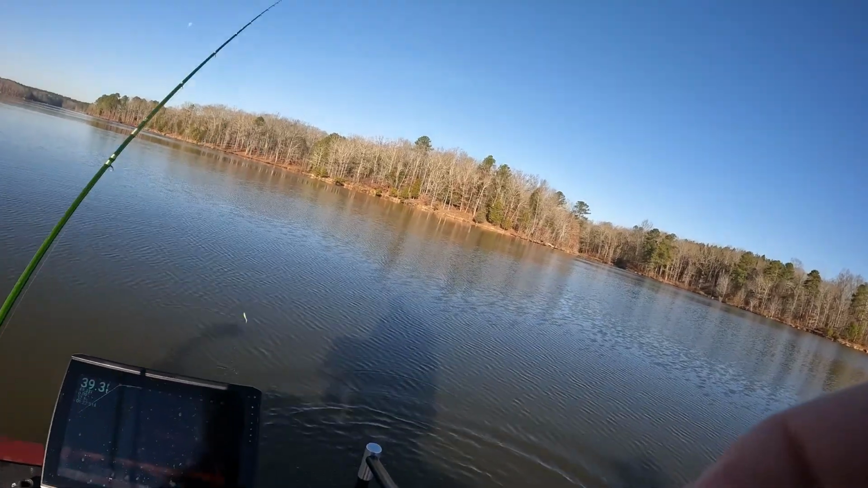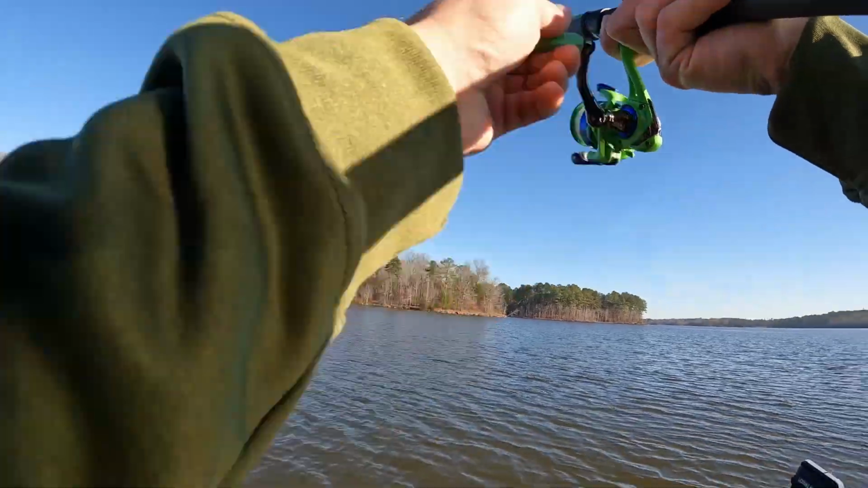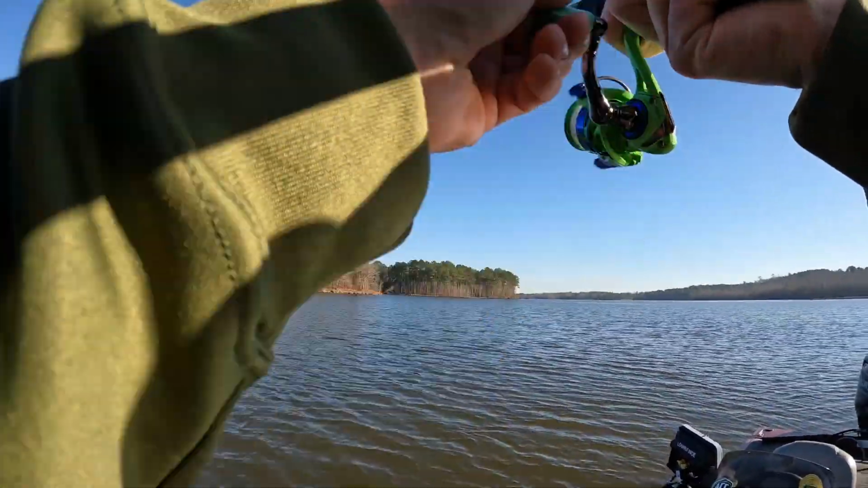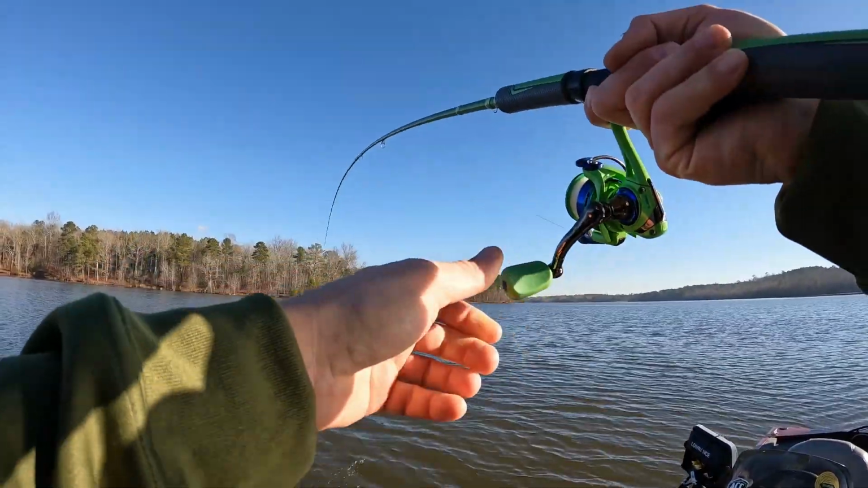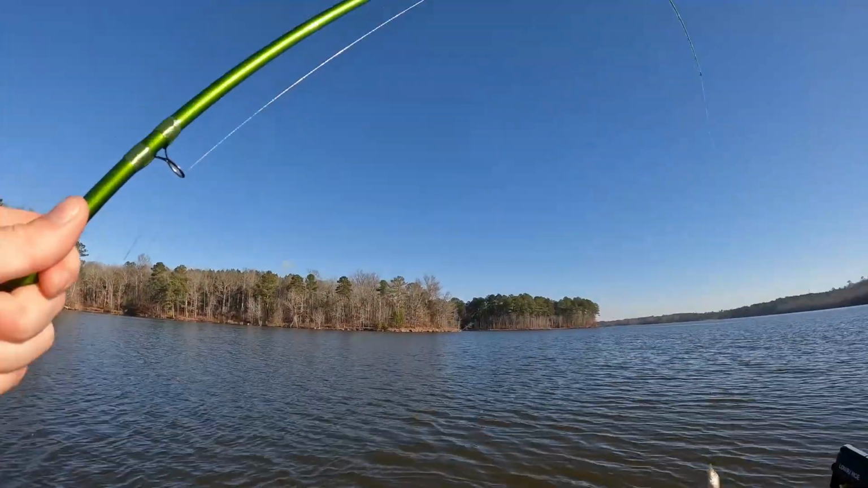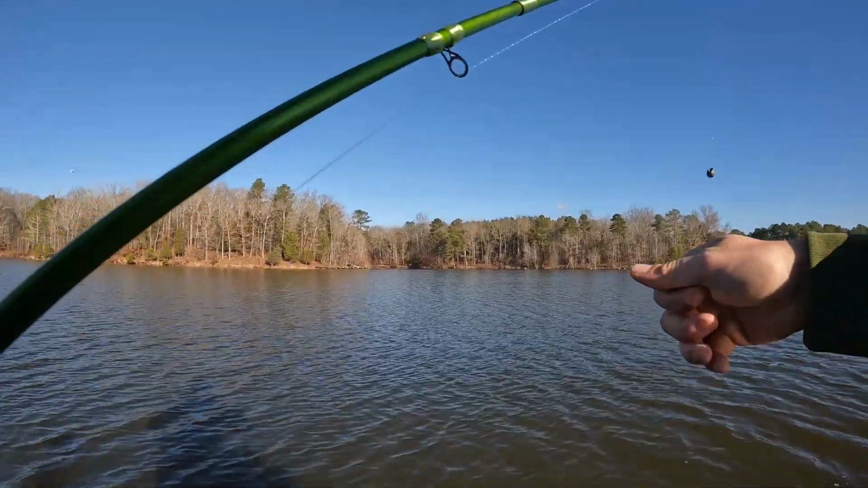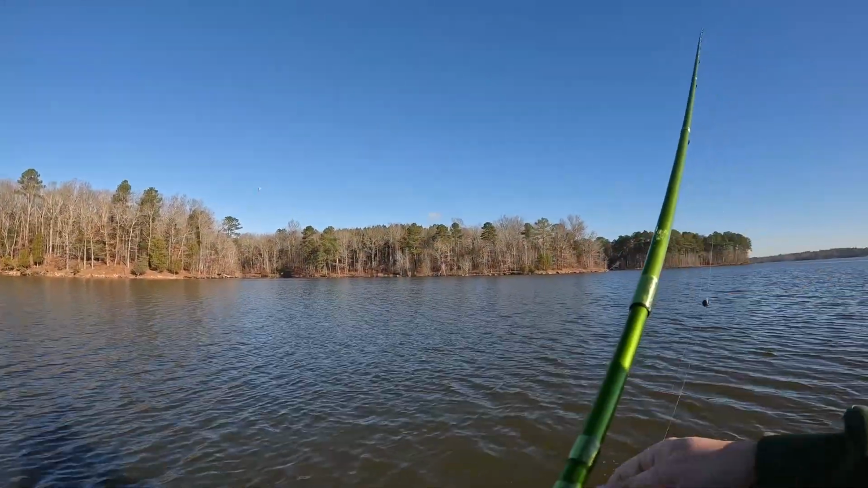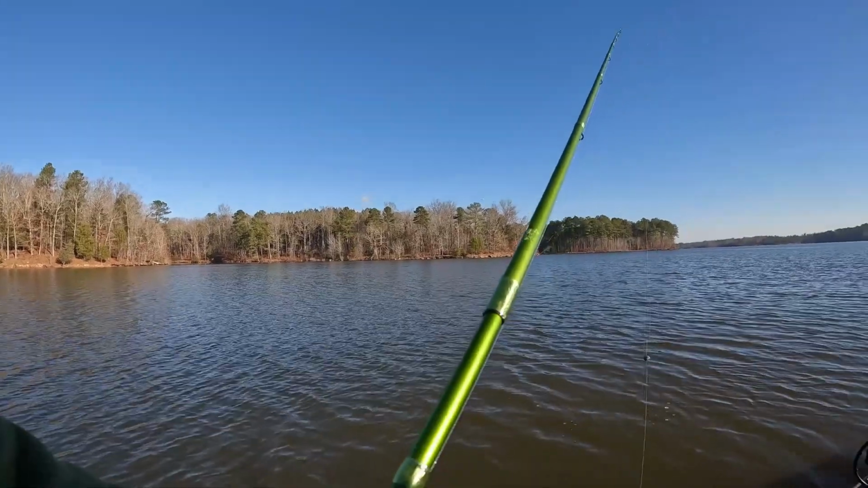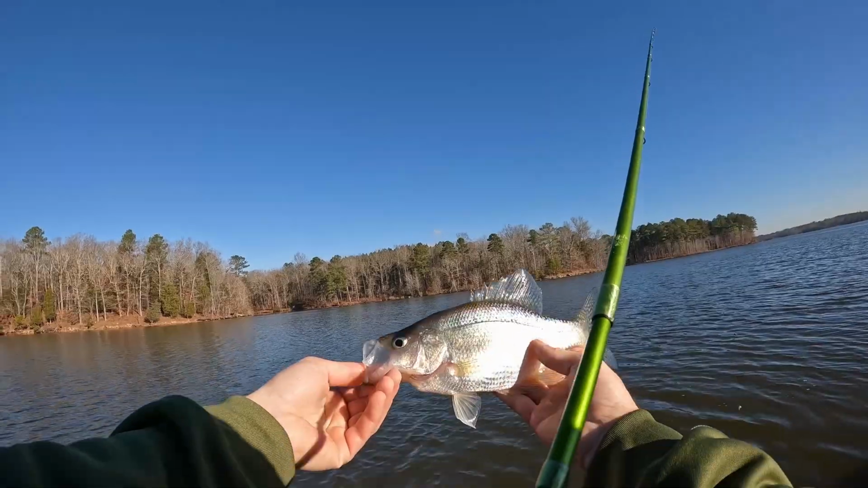Alright, let's get back to it. Oh, I had a crappie the whole time. I was changing my GoPro battery. Had one on. Huh. Started reeling up. There's a fish on there. That's crazy. It ain't a very big one. A small little crappie.